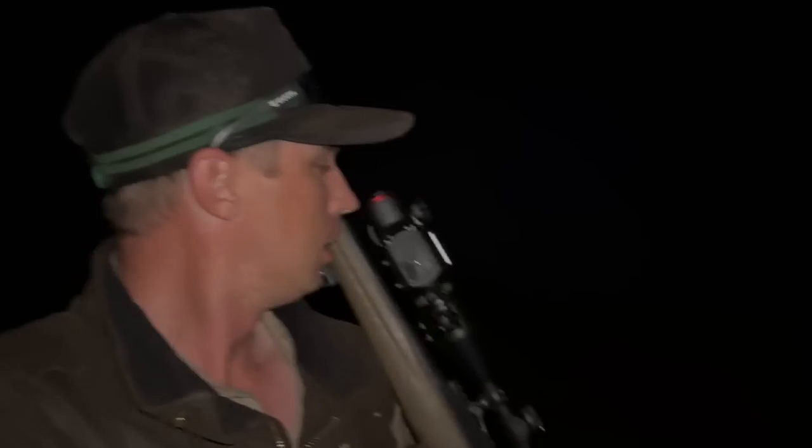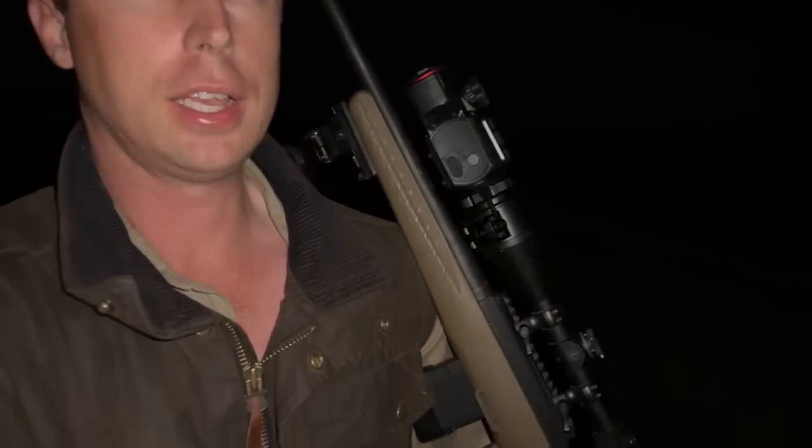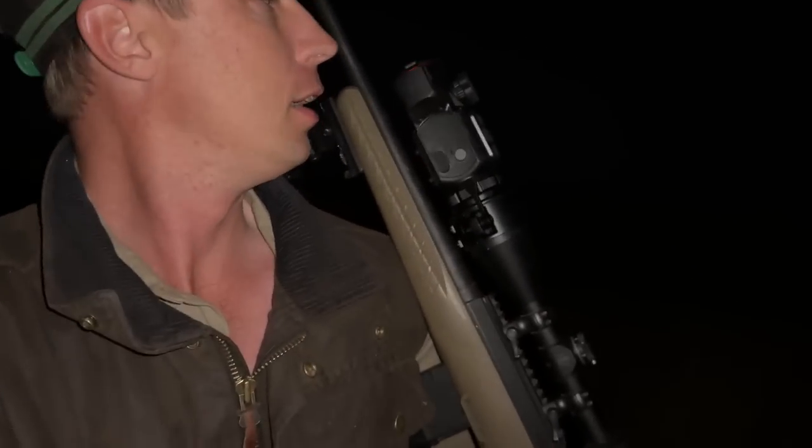Righto, got a pig down here at the pile. First time I've laid eyes on one there for months. So this is a new Mate MAH50R from InfiRay, laser rangefinder. It's its maiden voyage tonight, so let's see if we can go and get ourselves a pig.